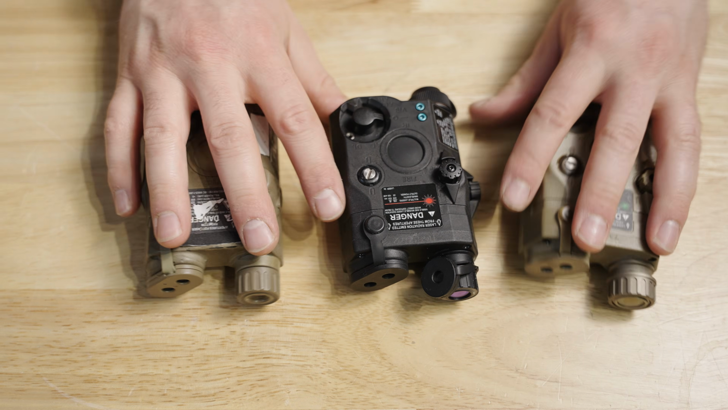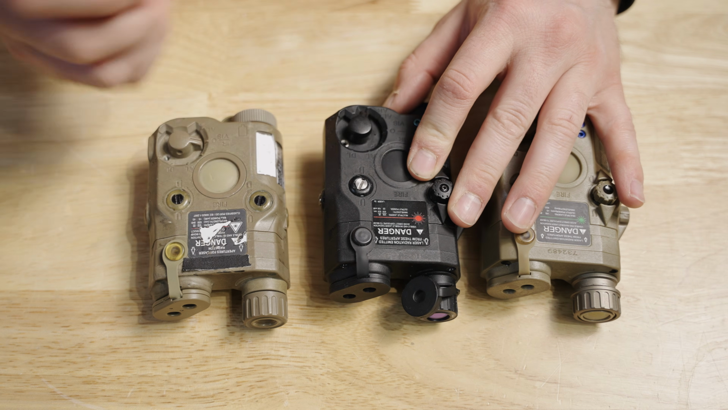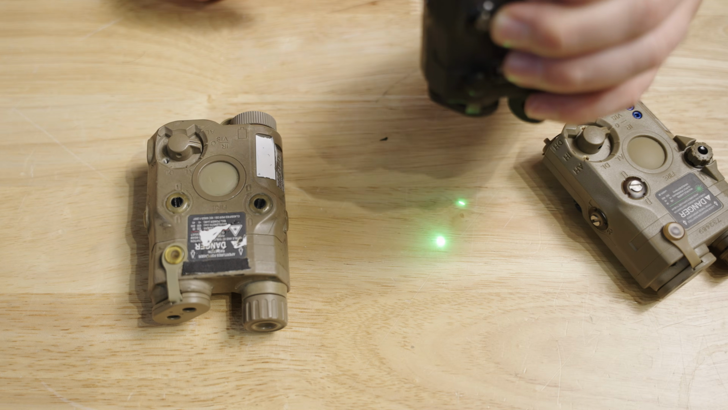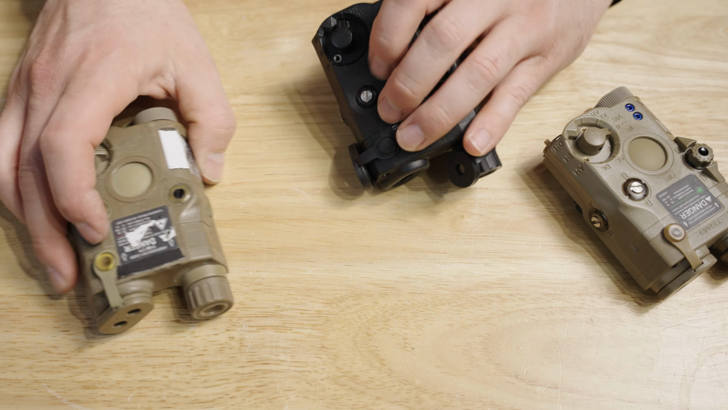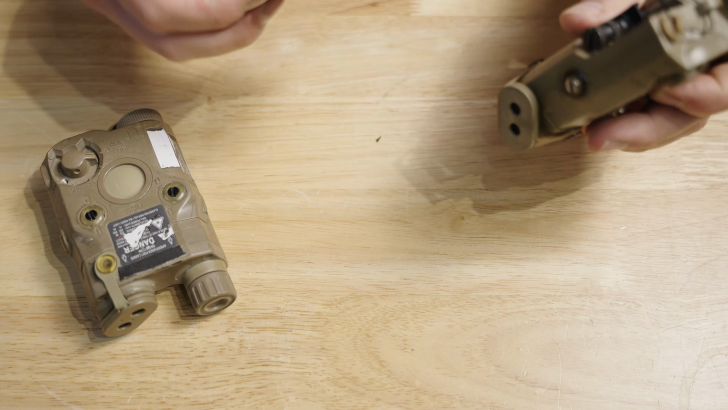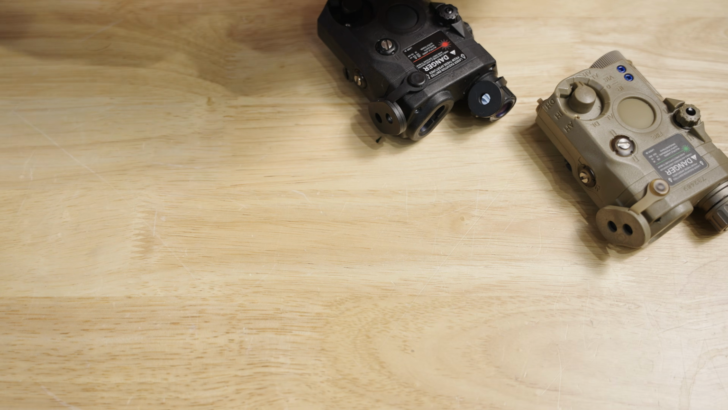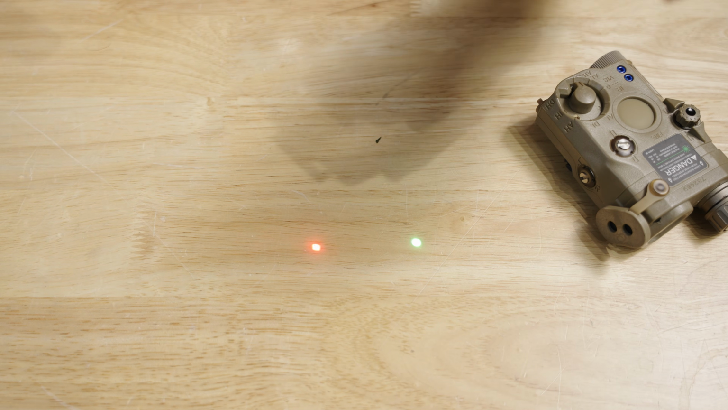In terms of switches, they function the same, except the LA5B style clones go all the way to aim high. Now, this thing is pretty strong. I will say that the Somo is going to be the strongest of all of them. Comparison there. The real PEQ, it's okay. Not great. I'm not a huge fan of red lasers.